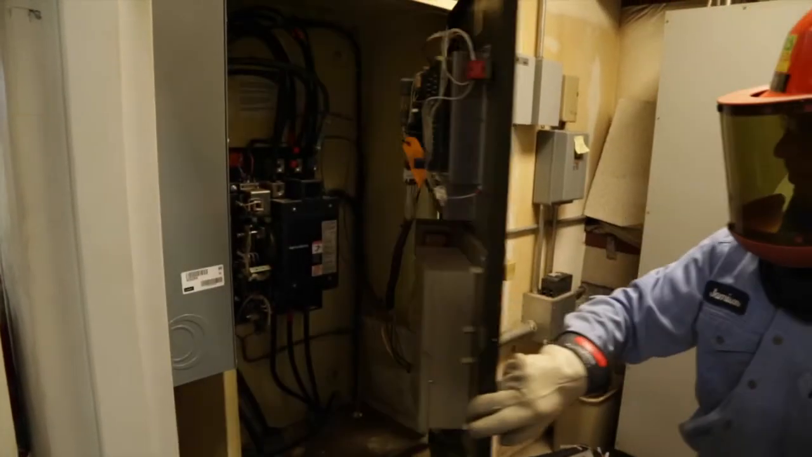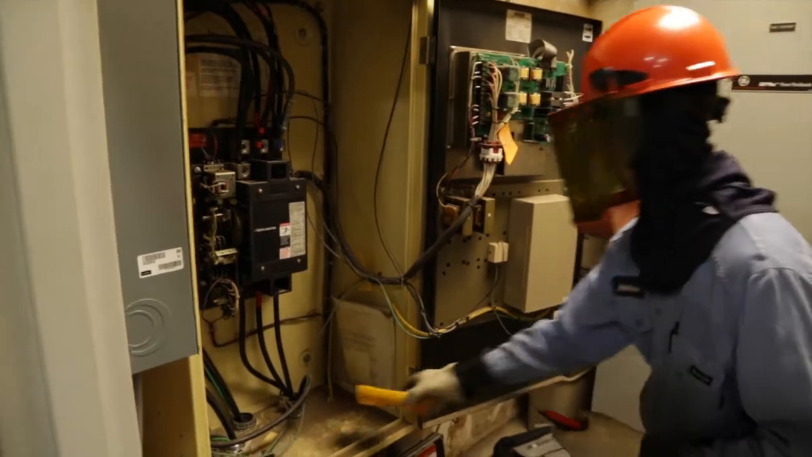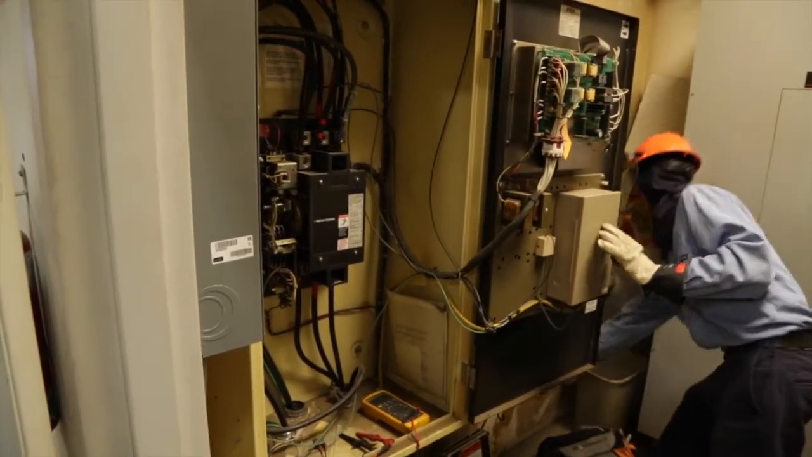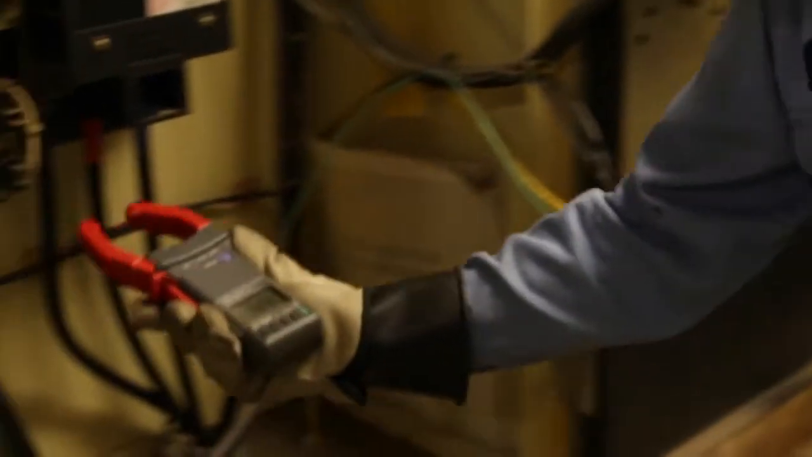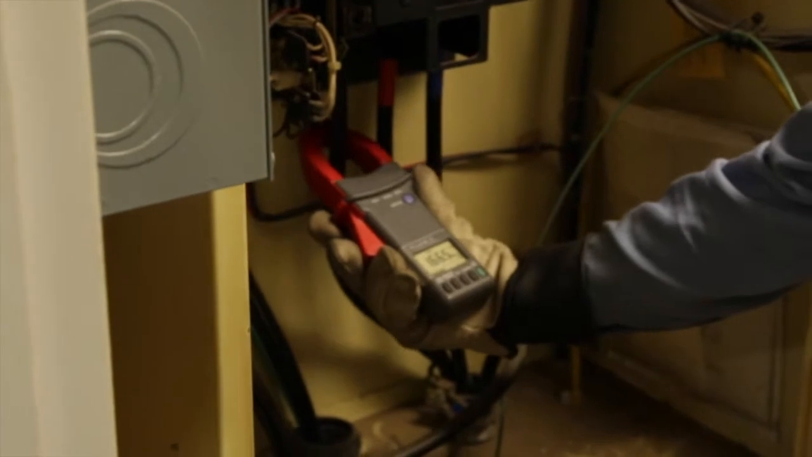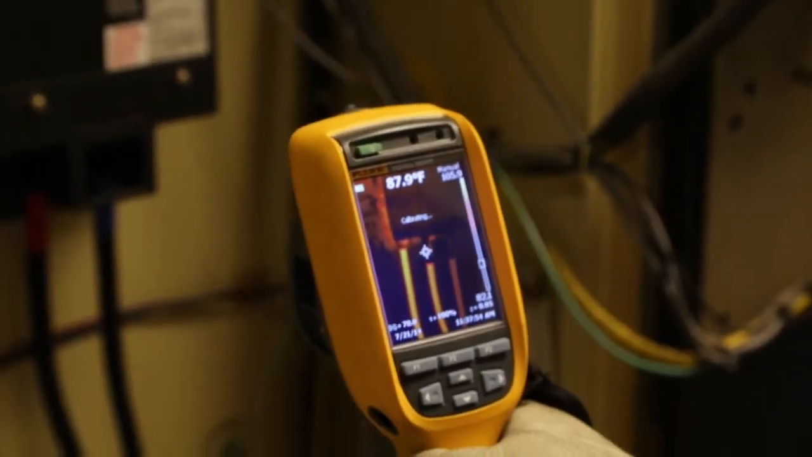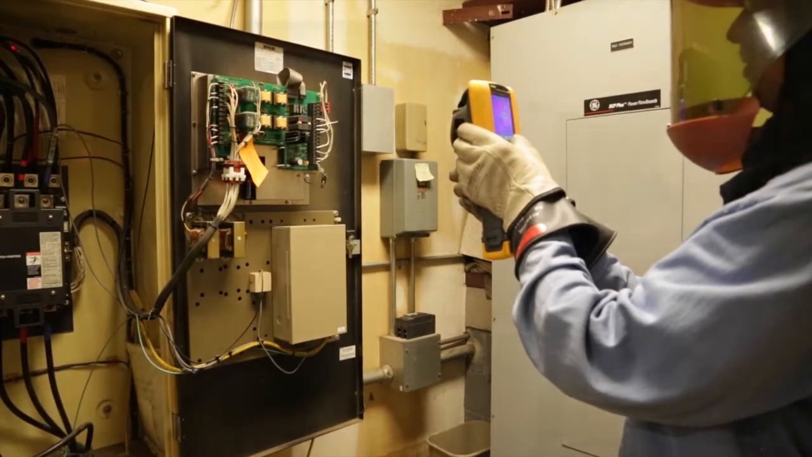After the transfer switch has been connected to the emergency source, the transfer switch is accessed again with the technician wearing the required safety and protection gear. The voltage is verified and recorded. Test and record the amps on each phase. Thermal imaging is taken of the transfer switches. In addition, thermal images of the control circuits are taken.